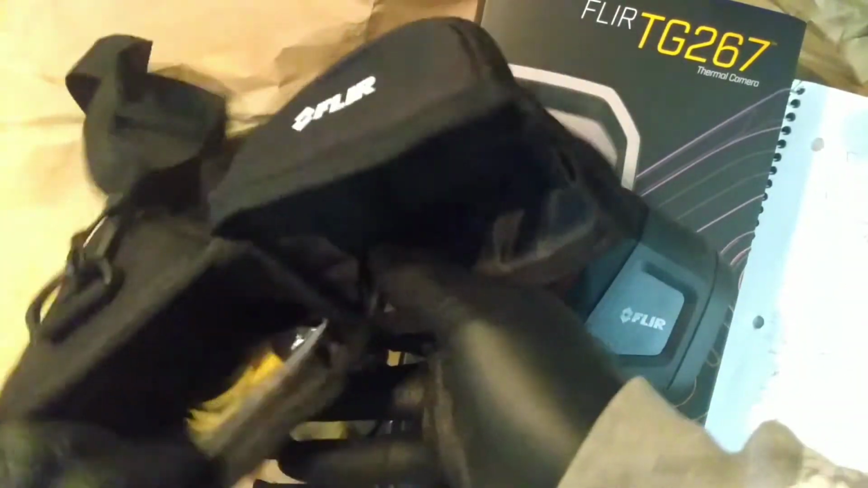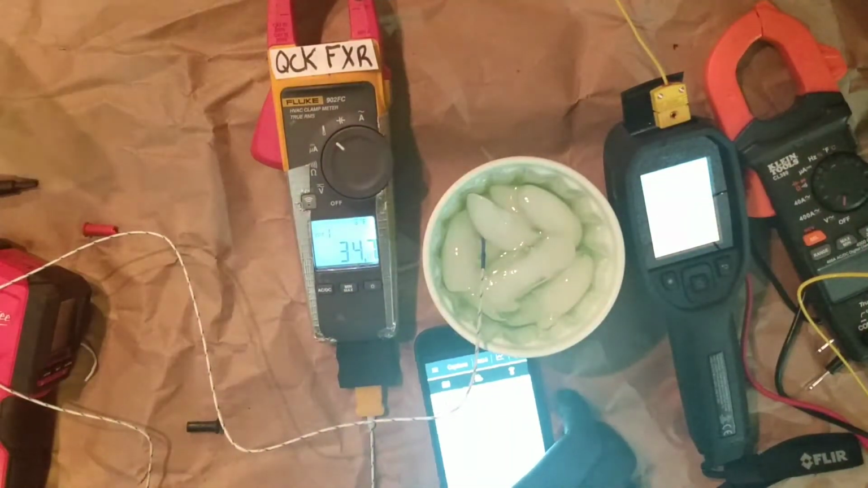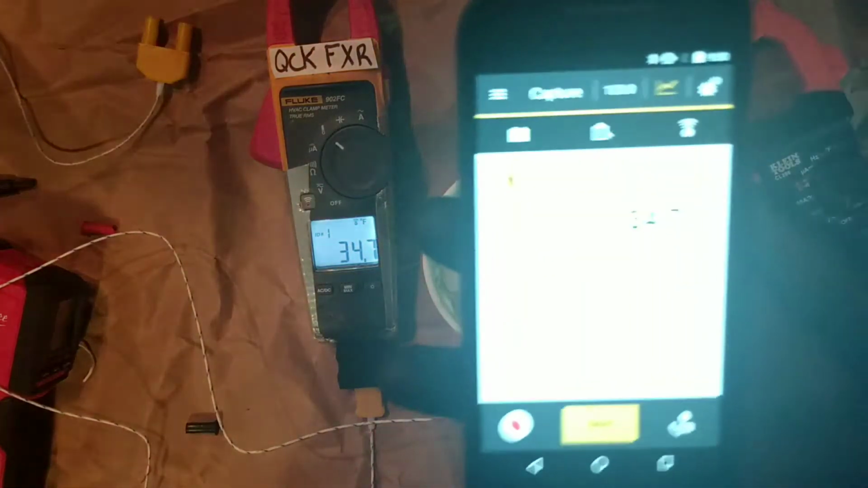I've got it right here, but like I said, when I edit, hopefully I can show y'all some pictures. This thing is God Almighty. I did a comparison. Here we go with temperature measurements. The best thing to use, for those who don't know, is ice water, because water's going to melt at the same temperature given the sea level.